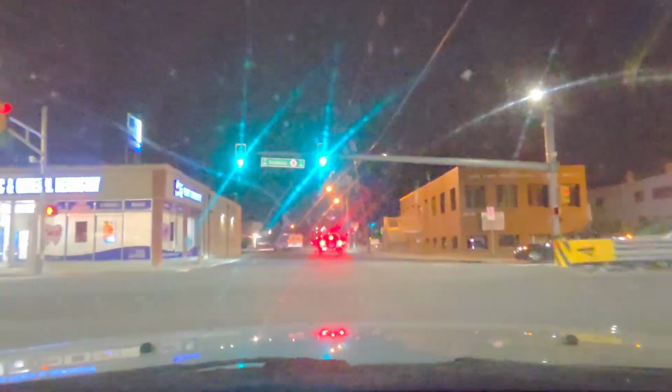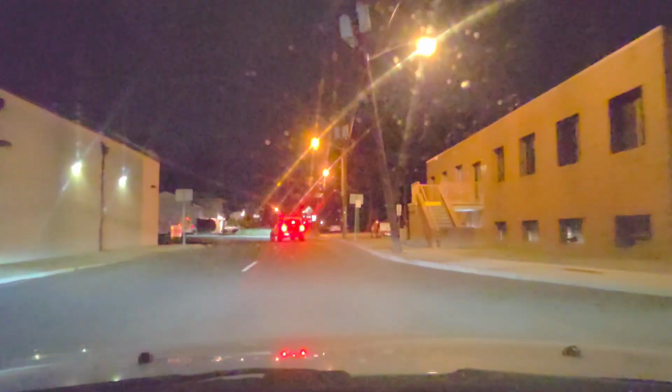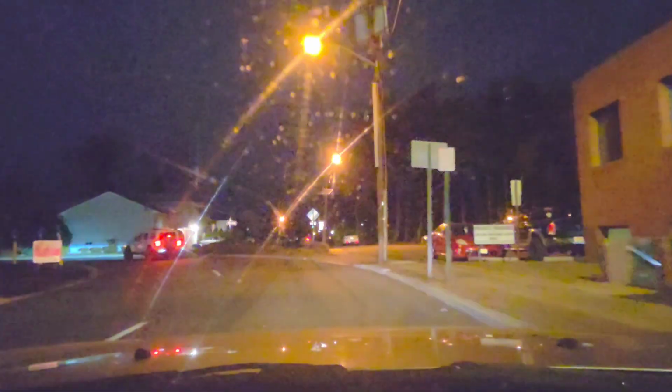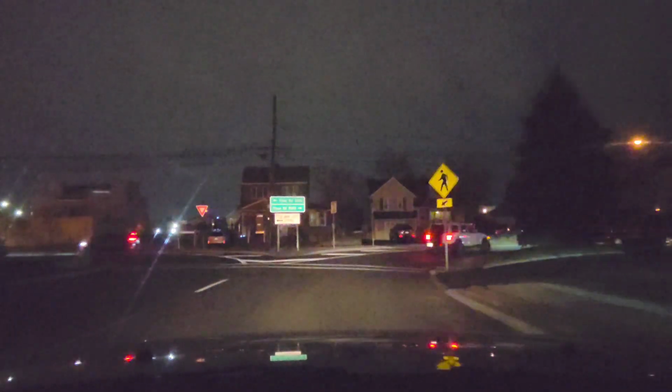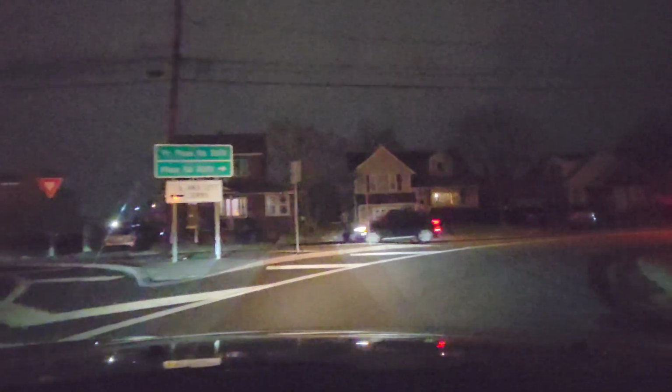So we're going to end up on Plaza Road. You see the sign there for Plaza Road North. A little more traffic. Another residential area.